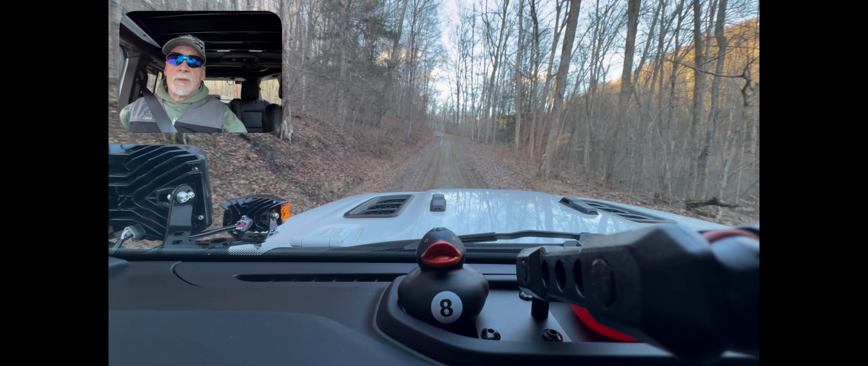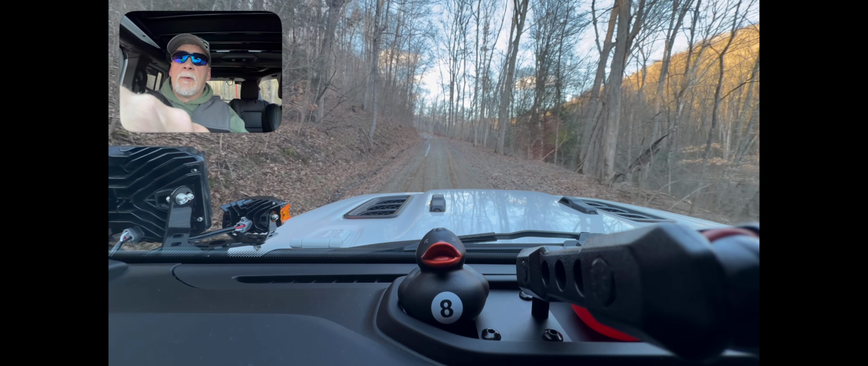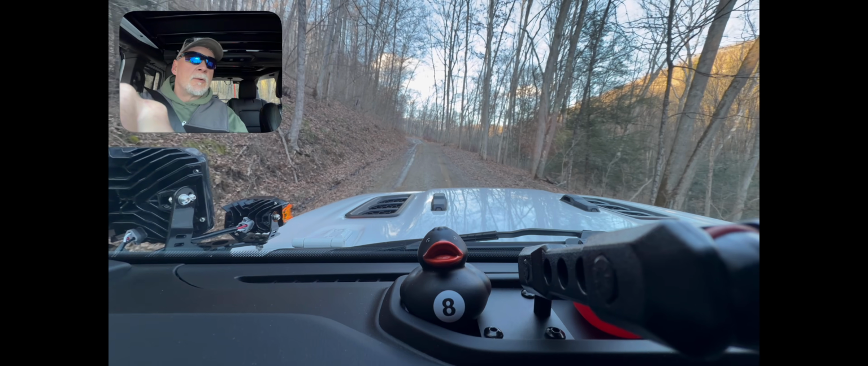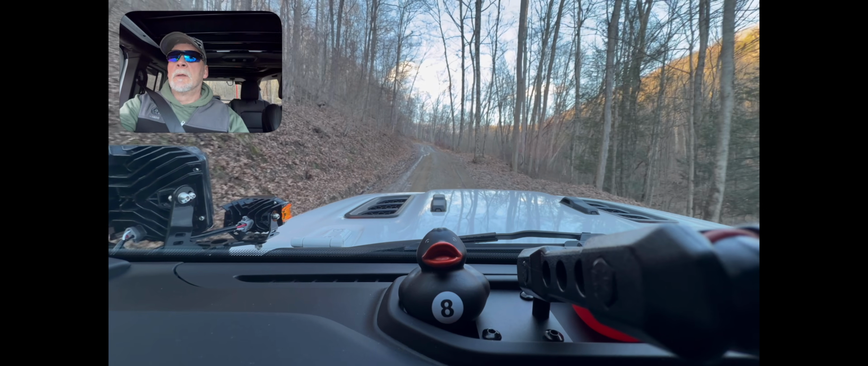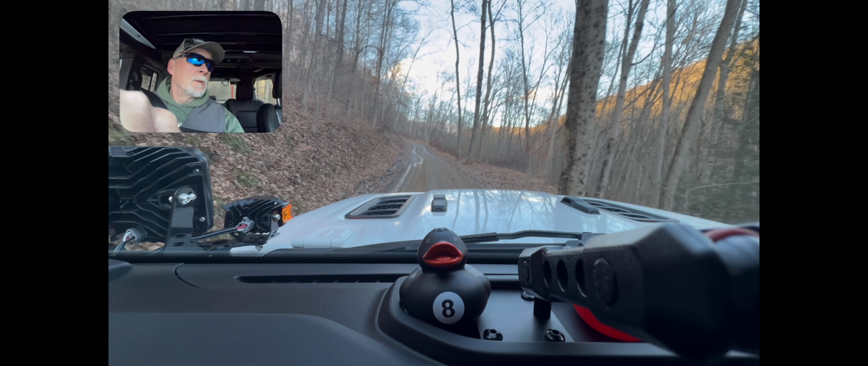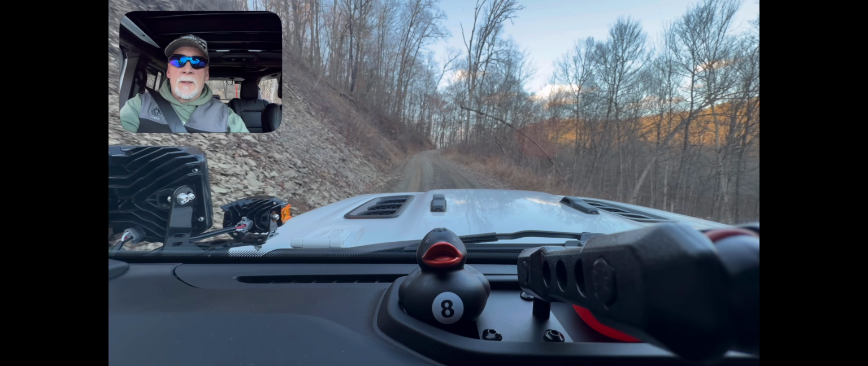I hope that there's no trees down on this one, because in a lot of spots, going up, I would have to back up a long ways to try to turn around. This right here I could turn around, but it gets really narrow up here. So far it looks good. We're getting close to sunset. Here's where it gets narrow.